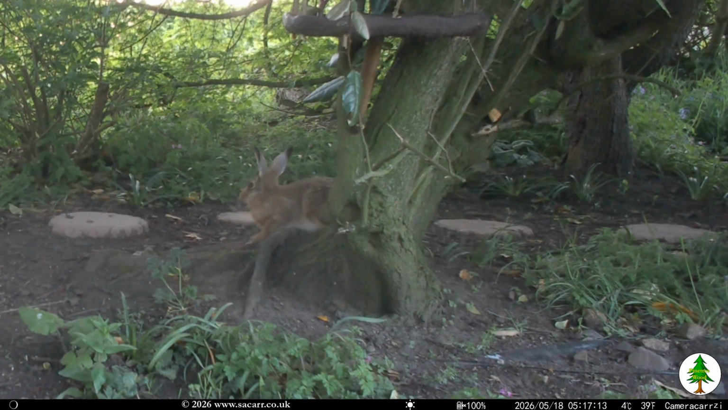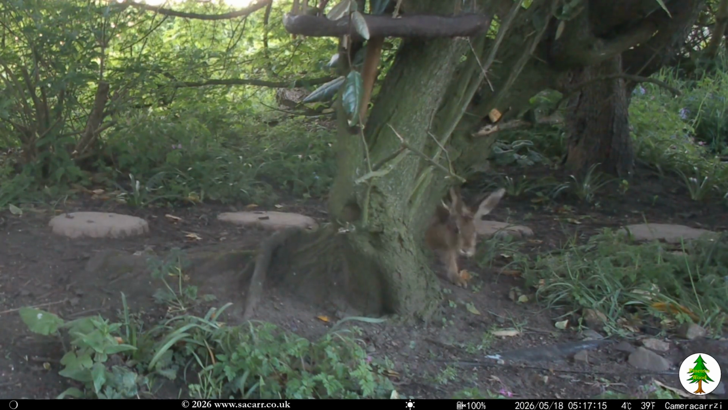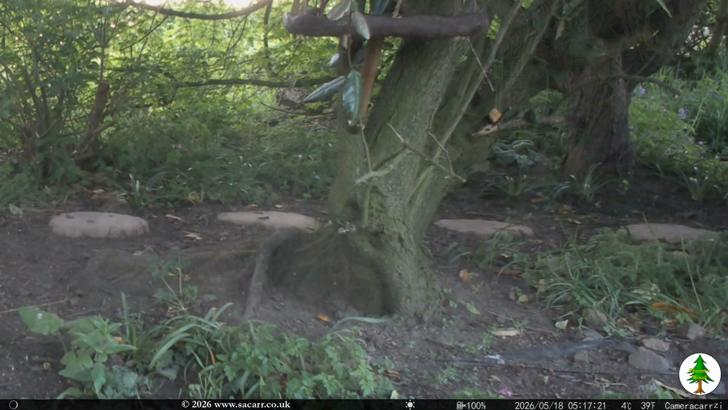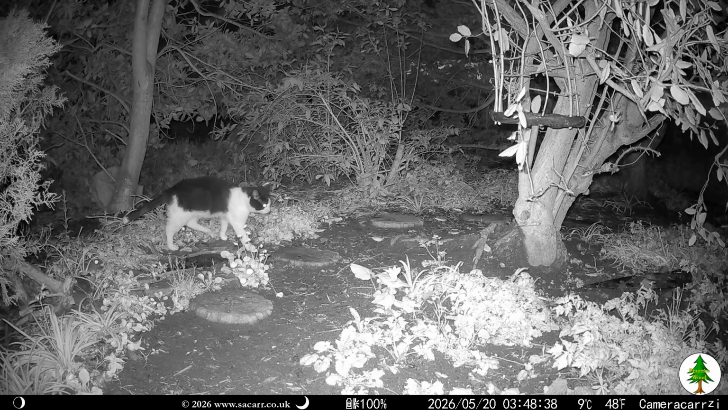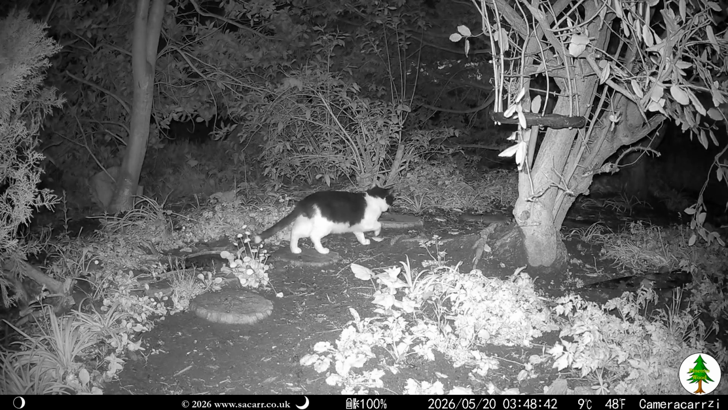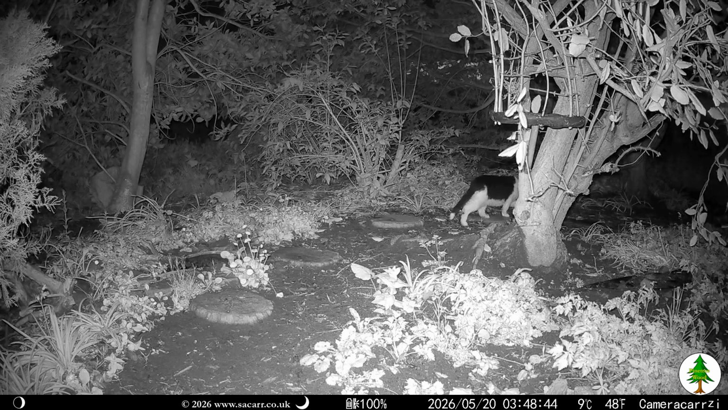Around dawn, the hare was back in the wood. I don't know if it was spooked by something off camera. Overnight on the 20th, Bandit the cat passed up the wood. I'm guessing the cats go hunting in the fields in front of my house.